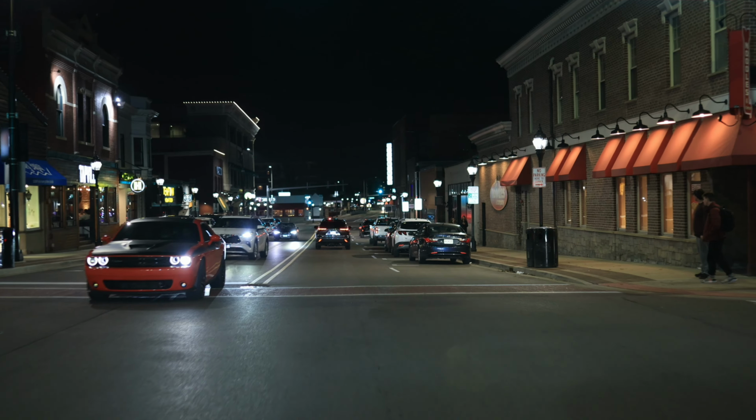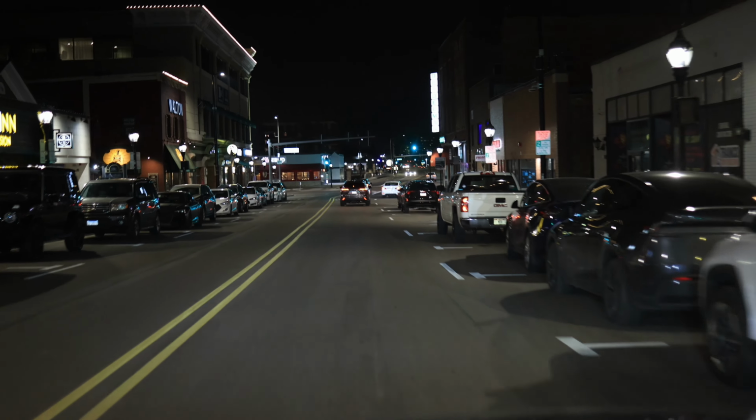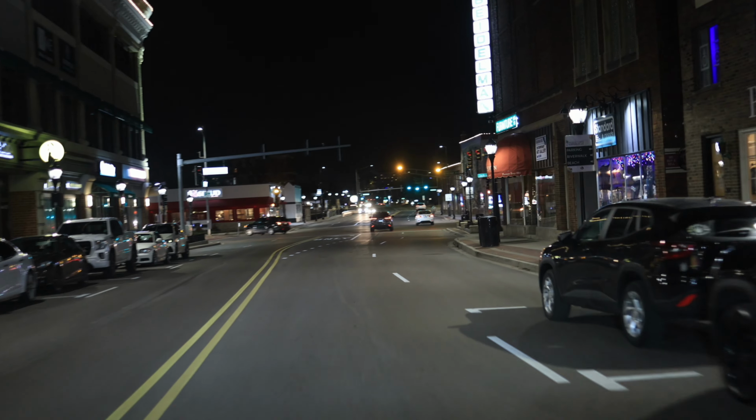All right, so Friday night in downtown Naperville. Lots of bars down here, shops. It's very nice when the weather's nice, I'll say that.